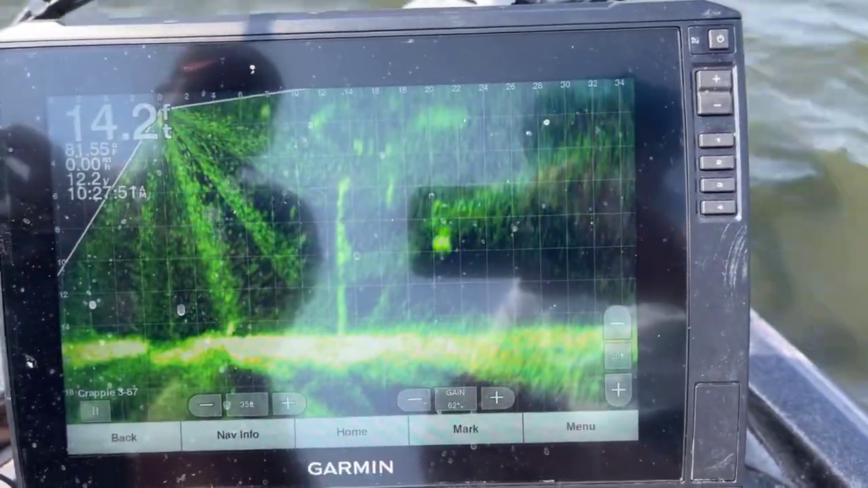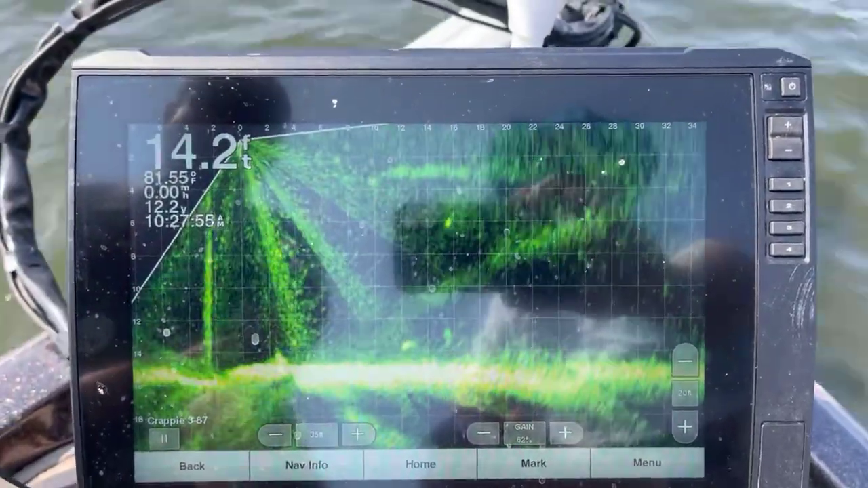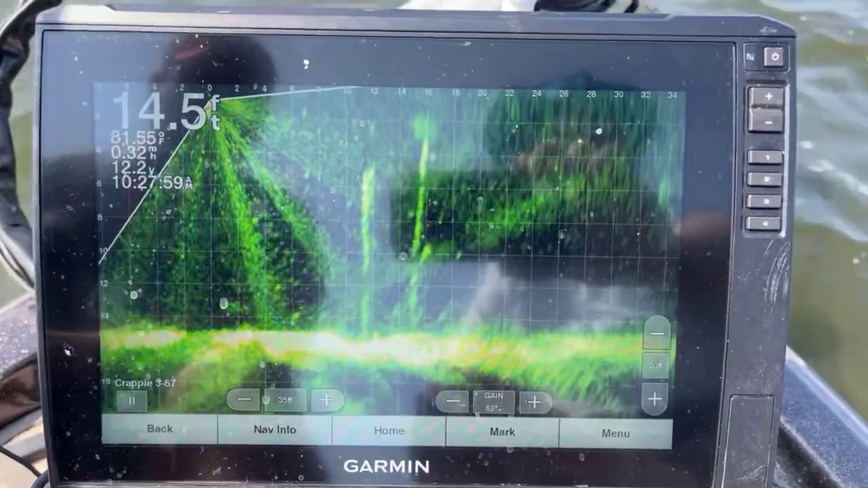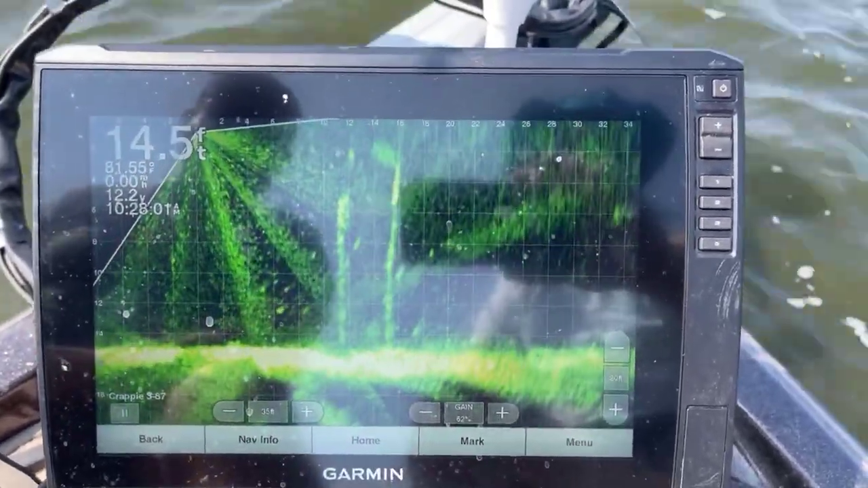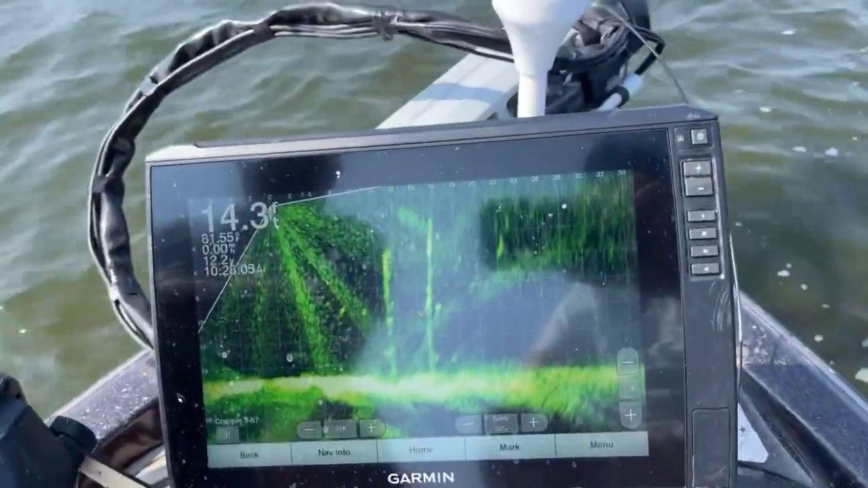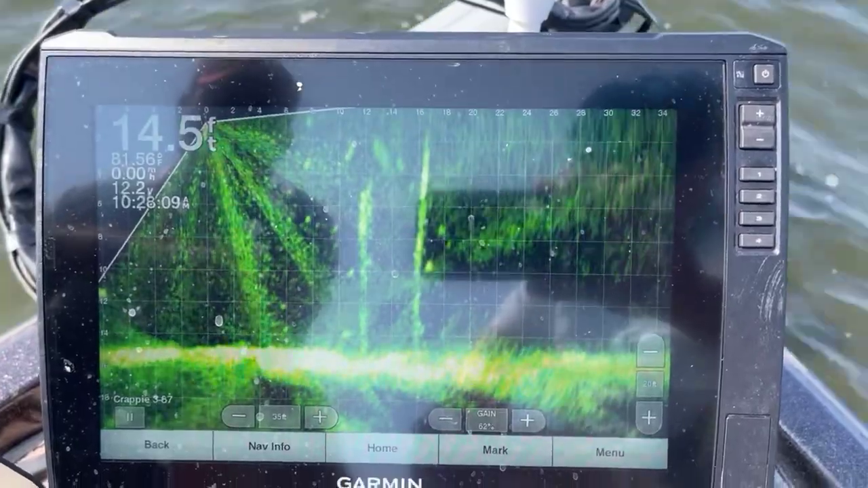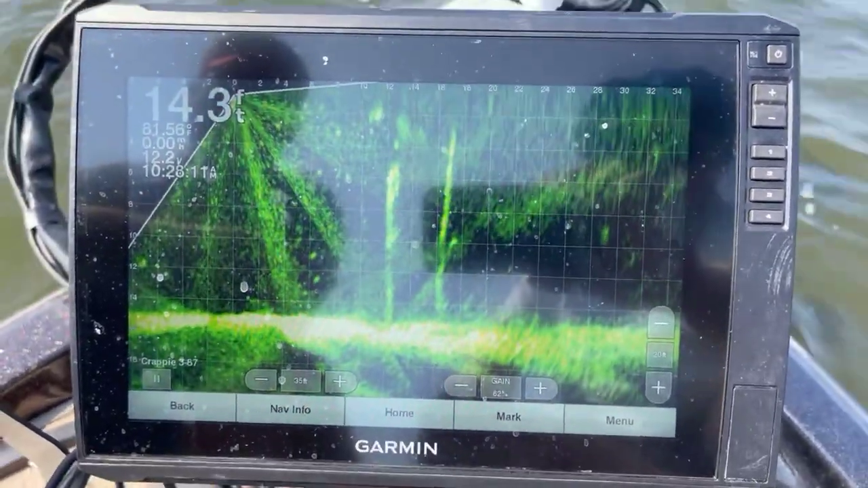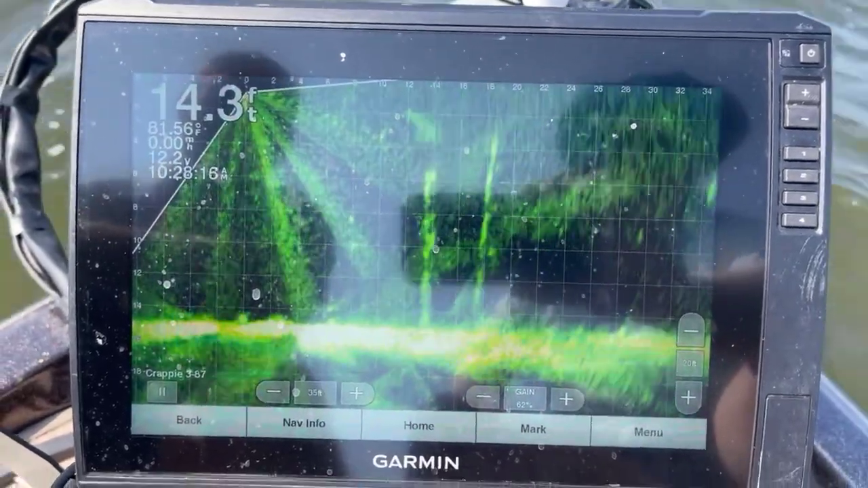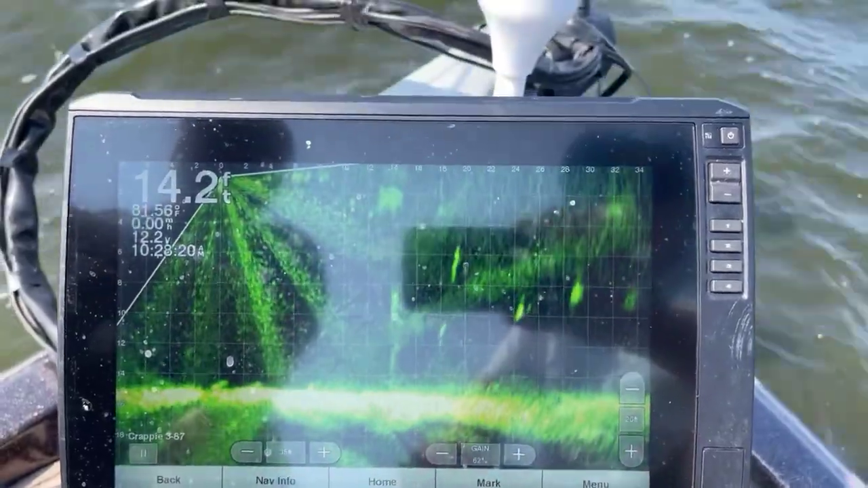It's hard to stay focused on this thing. Well, yeah, because of all that wind. Plus me having to move so much to keep my boat straight on them in the wind. That part of it too. When it's not windy, you just get lined up on them and ease up there. Come on, fish.